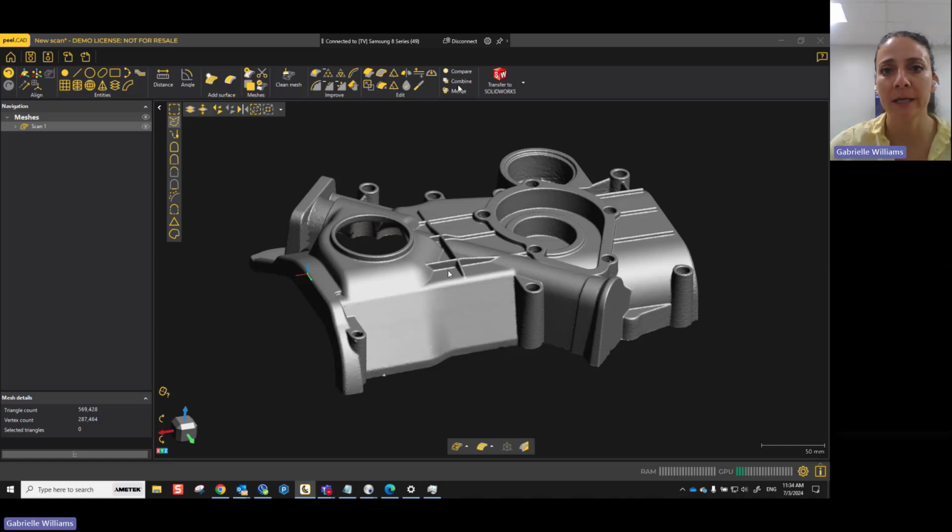Then over here you have compare, combine, and merge, things where you can compare your mesh to a previous step, or you can compare it to another mesh, or you can compare it to a surface that you've created. And then if you need to combine two different scans, you can do that here, and you can also merge them as well. Then the last button is transfer to SolidWorks. So this is going to allow you to transfer any STL or any features that you've created here into SolidWorks, Inventor, Fusion 360, or Solid Edge.